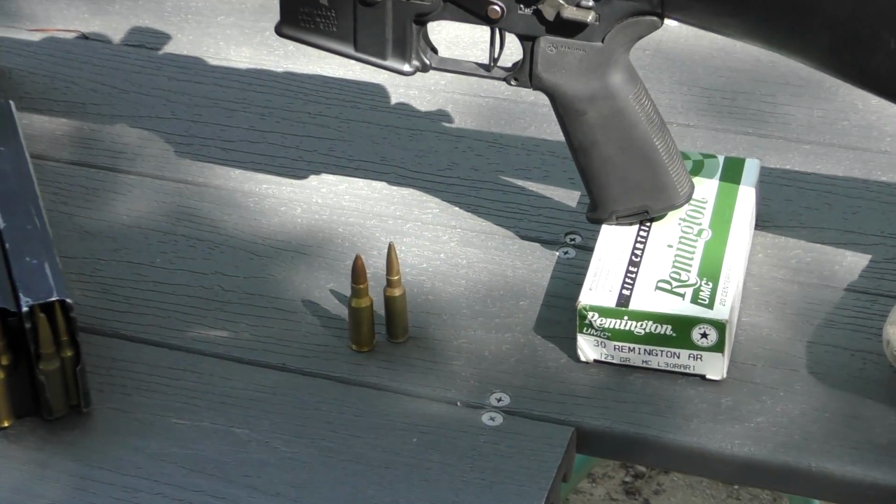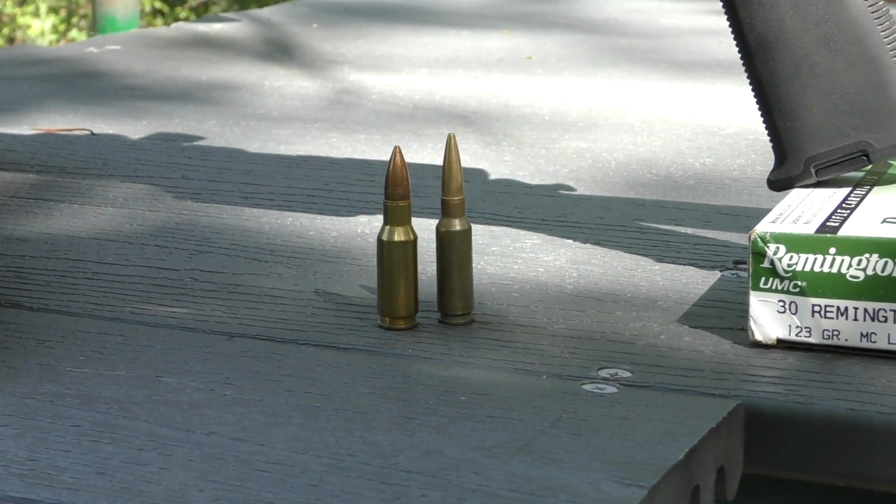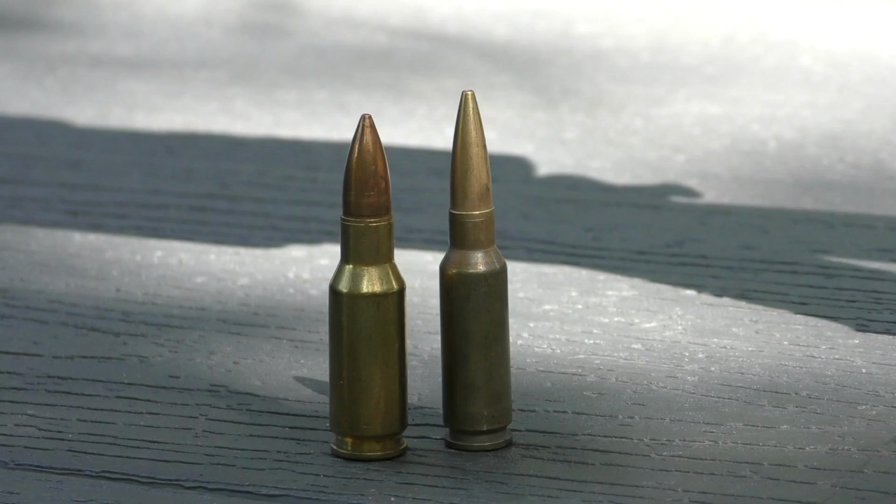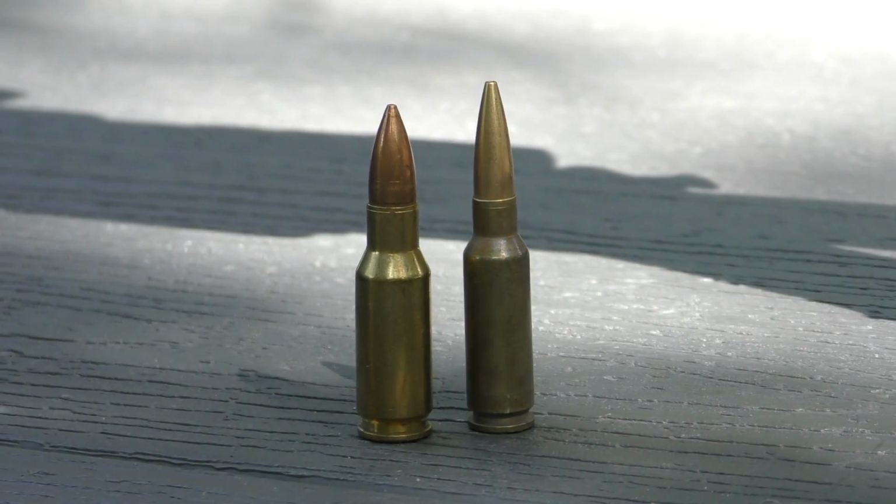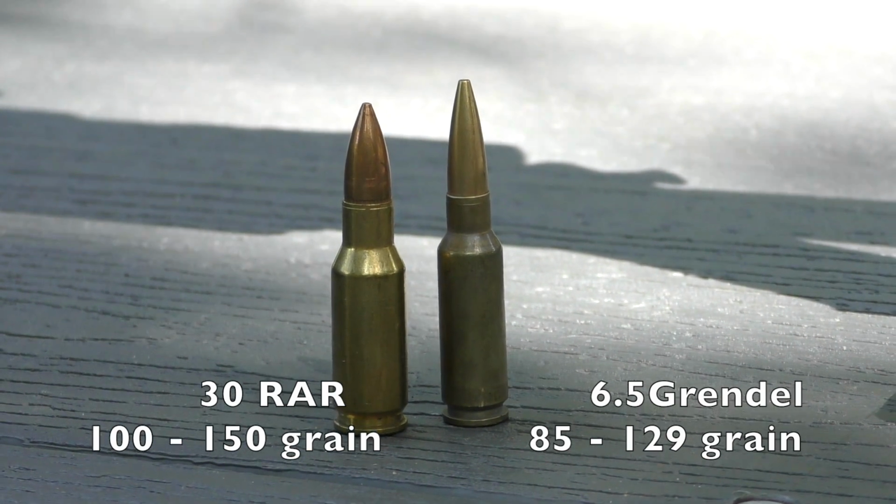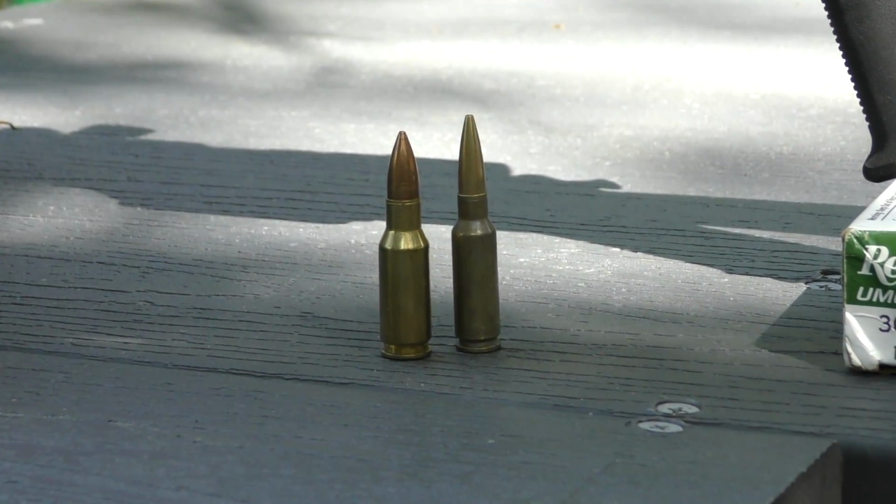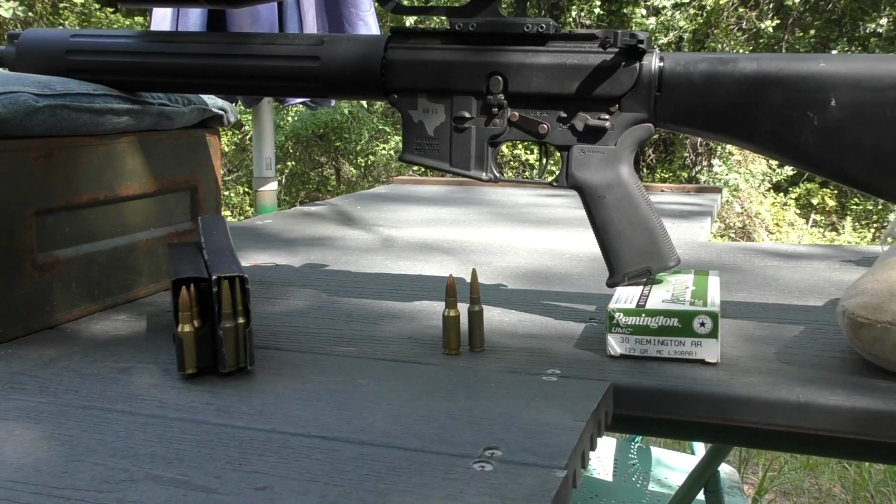I call it Grendel's daddy or Grendel's big brother. I have a 6.5 Grendel on the right and the 30 Rem AR on the left. That's a 95 grain bullet on the Grendel and a 123 grain bullet on the Rem AR. It just has more powder capacity and shoots the higher grain 30 cal bullets above what Grendel is optimal for. So that's just a little fun thing I like to rib my Grendel buddies with, is that I shoot Grendel's daddy. It really is a quite capable cartridge.